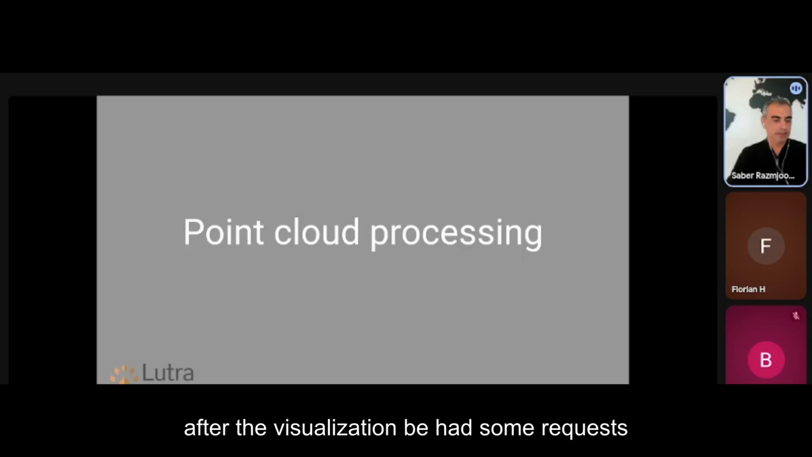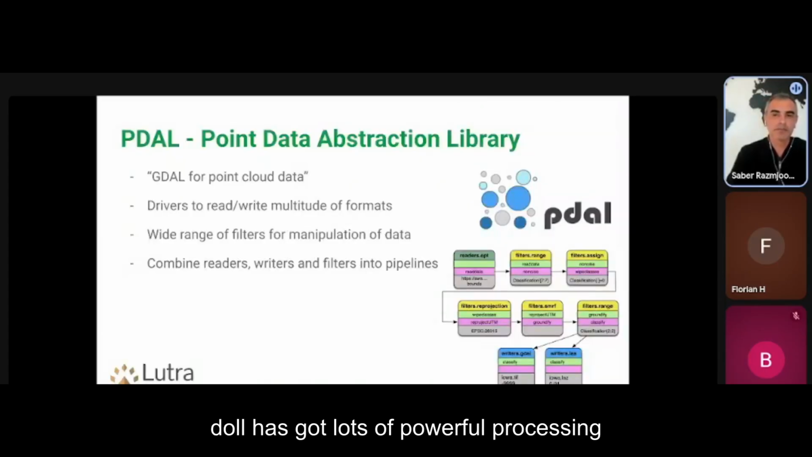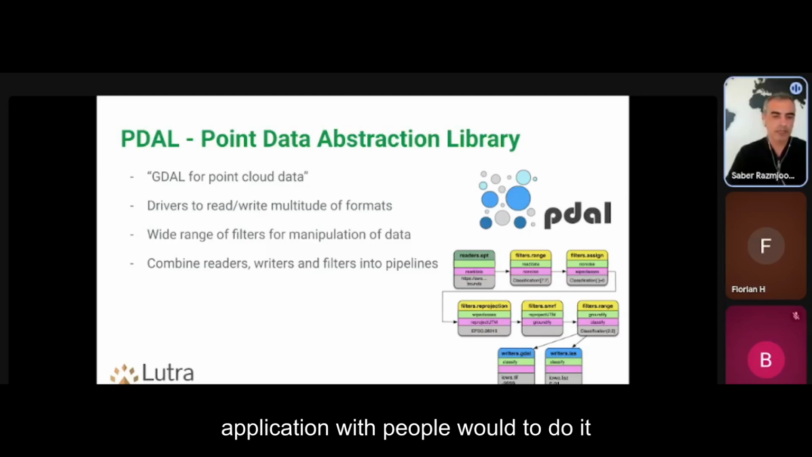After the visualization, we had some requests from the community to add processing. PDAL has lots of powerful processing tools. Usually it's not as easy as GDAL. It requires compiling pipelines by hand, or these days probably by AI, to do things, and it's not like a desktop application where people would do it in QGIS and write those pipelines manually.